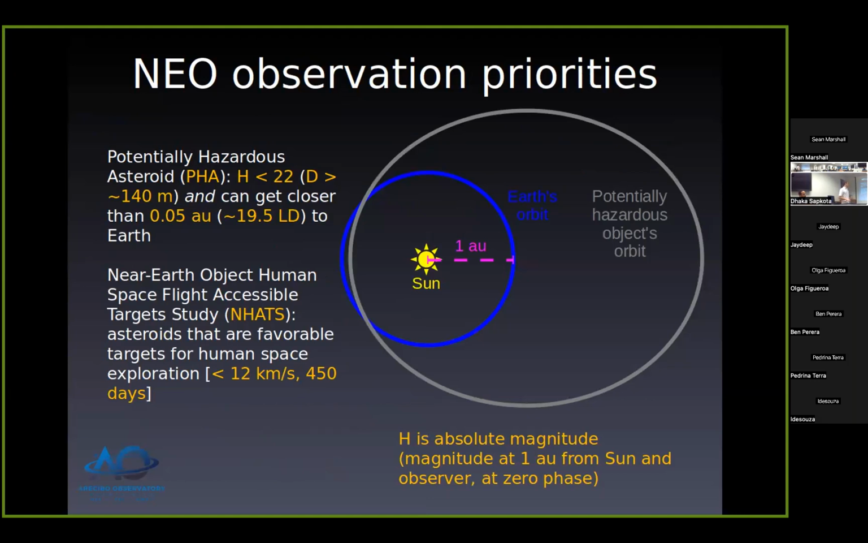So since there are so many asteroids, we prioritize again ones that are considered potentially hazardous or close to the size limit and still come very close to Earth's orbit. Another category we'd go after a lot from Arecibo was, great NASA acronym here, NHATS: near-Earth object human spaceflight accessible target studies. So ones that in general take relatively less fuel to get to with a spacecraft mission, which generally means their orbits are fairly similar to Earth. So low inclination, low eccentricity, semi-major axis around 1 AU.